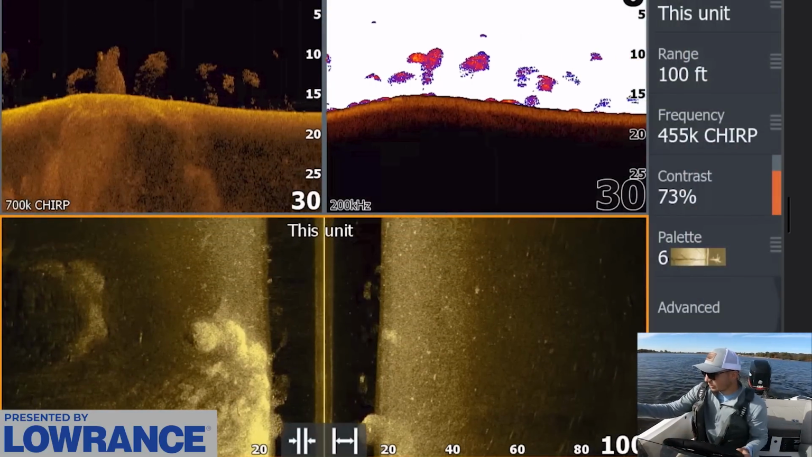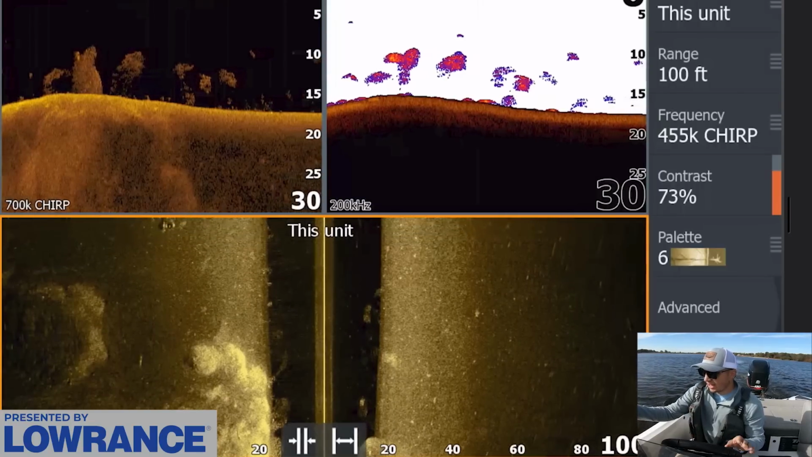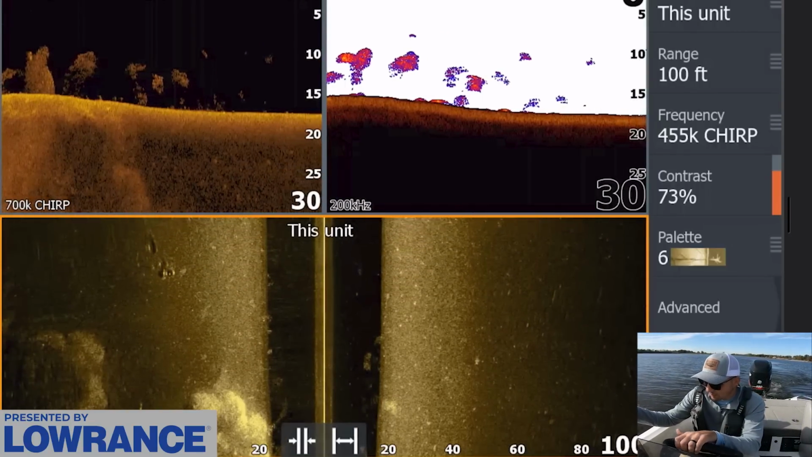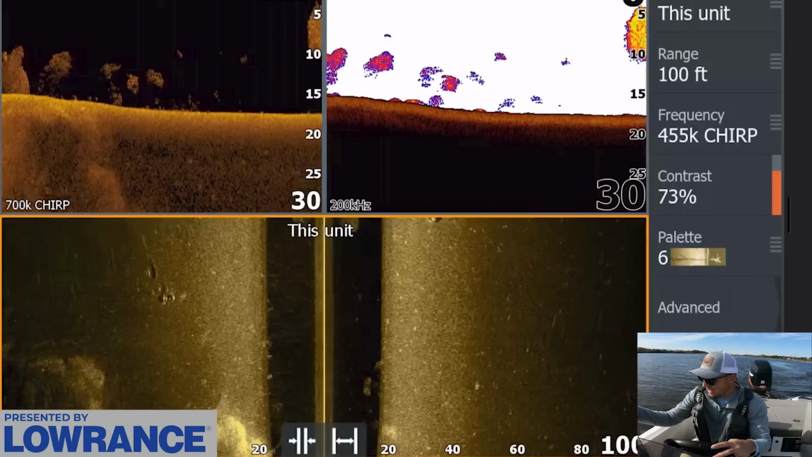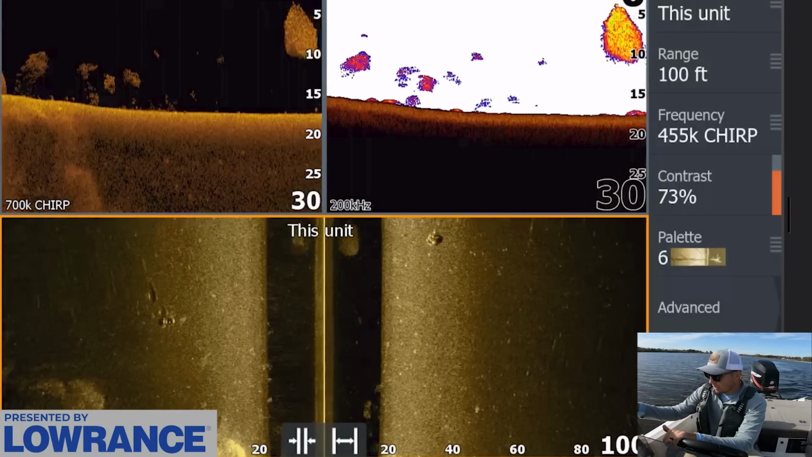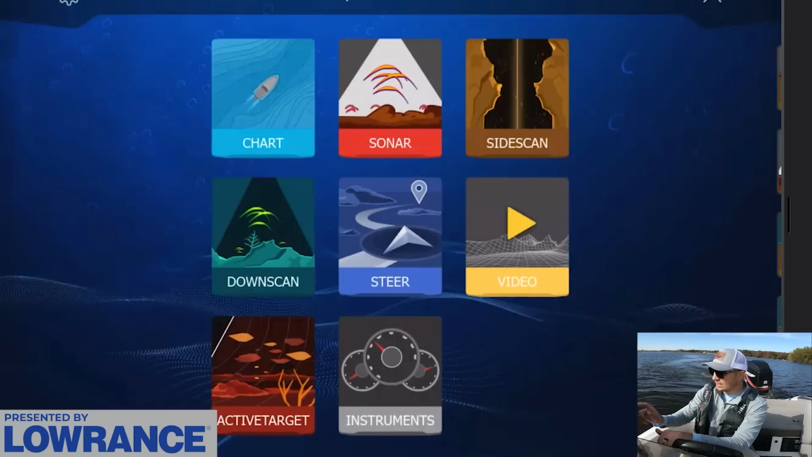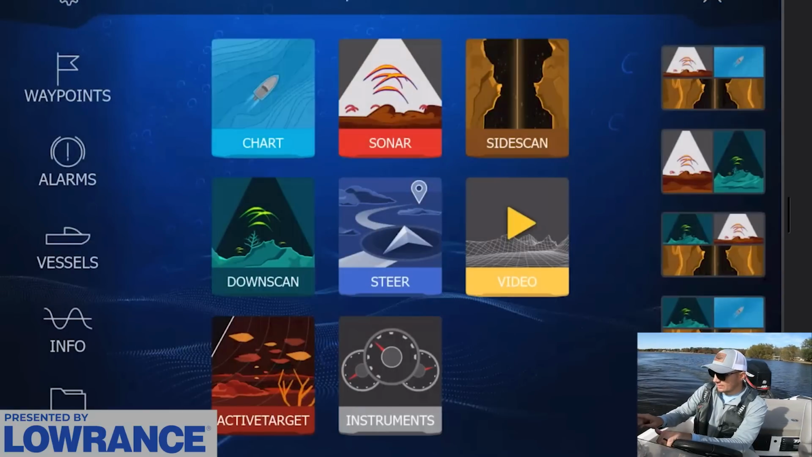This is what we've been looking for right here. Okay, so we have these fish. It's surprising actually they're pushed so tight to the bottom. I don't know why they're so tight to the bottom there. And we actually have some fish popping on the side scan view too. So we have a bunch of fish in the area. There's even more fish down there. I don't know why they're setting so deep. I'll point these out on the different views.